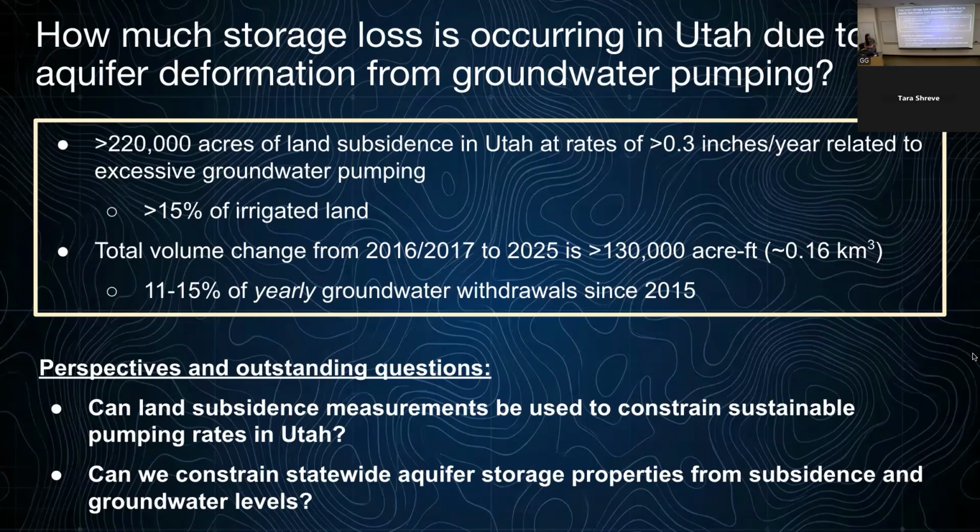Some perspectives and questions that we're still looking to answer using these data sets in combination with groundwater levels and pumping records are: can we constrain sustainable pumping rates in Utah? And can we constrain aquifer storage properties from those subsidence and groundwater levels?